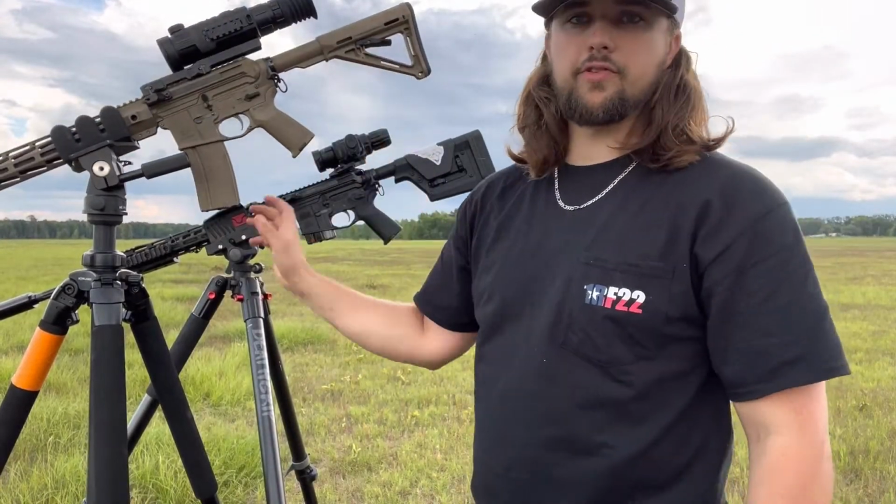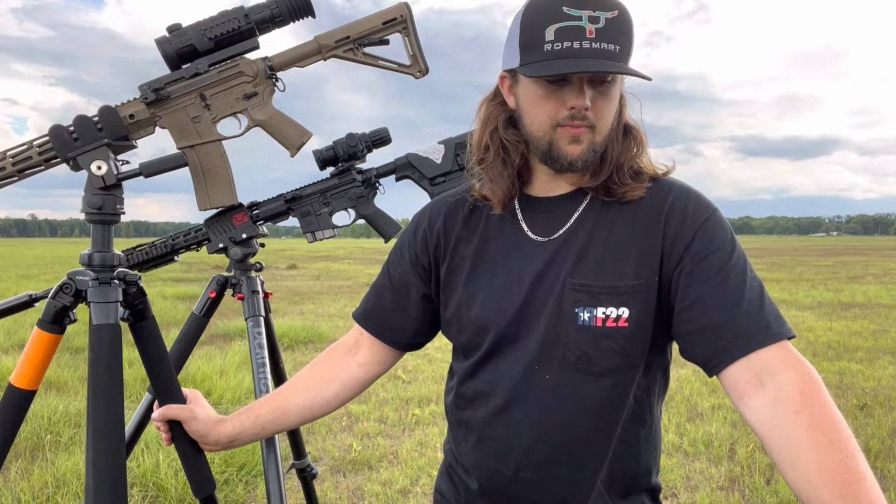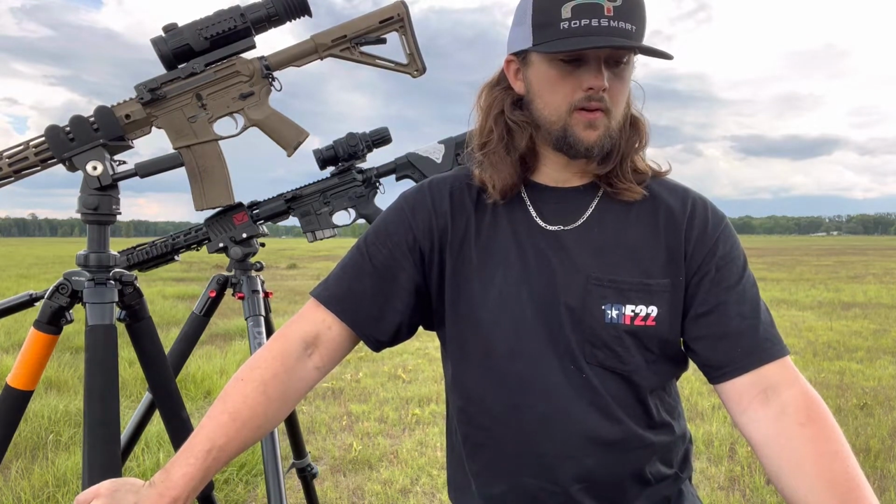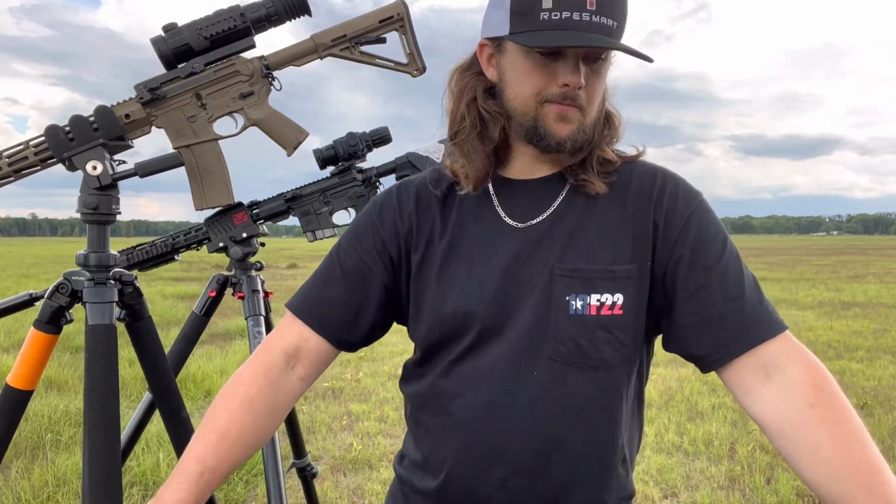So I have a few different thermals here. I wanted to show, for anybody that's getting into thermal hunting, the different price ranges, your different distances and quality differences, stuff like that.